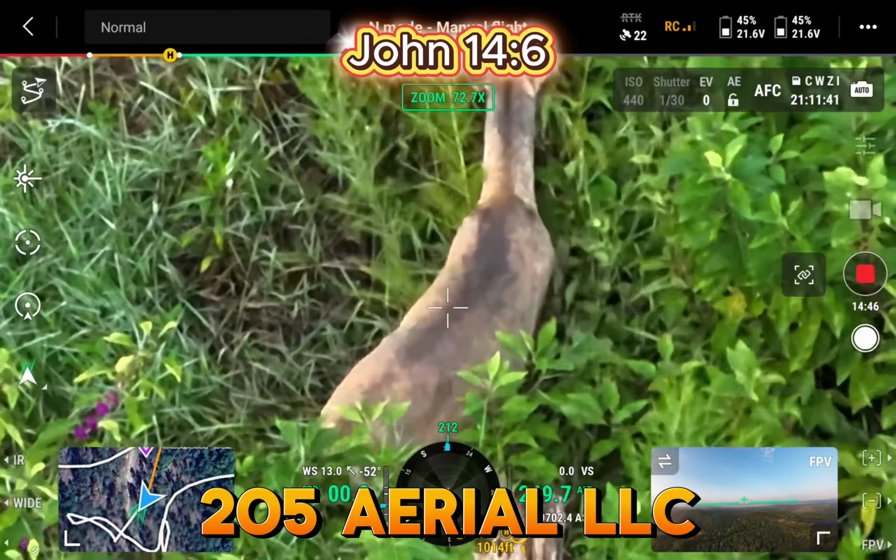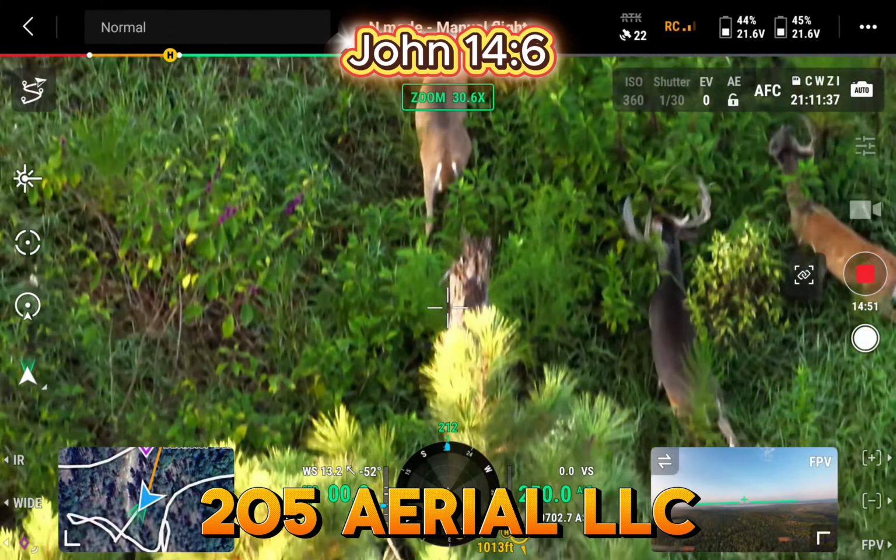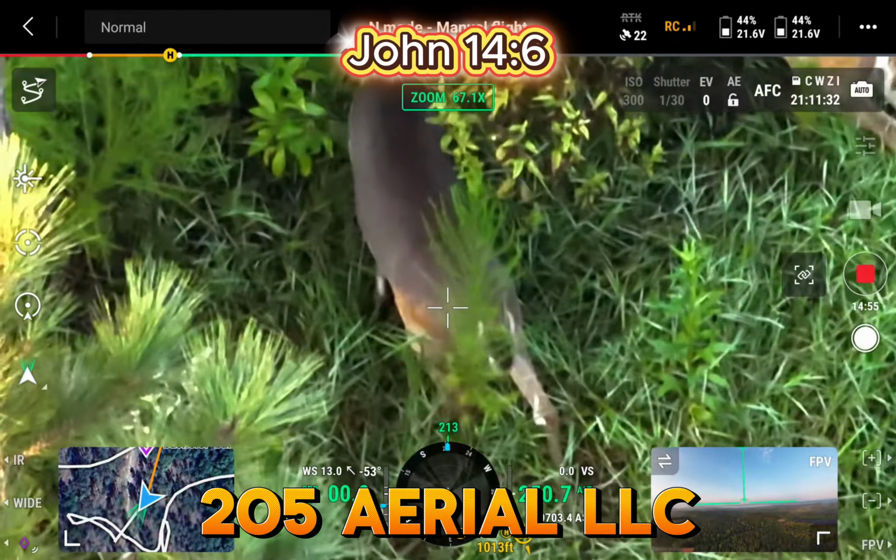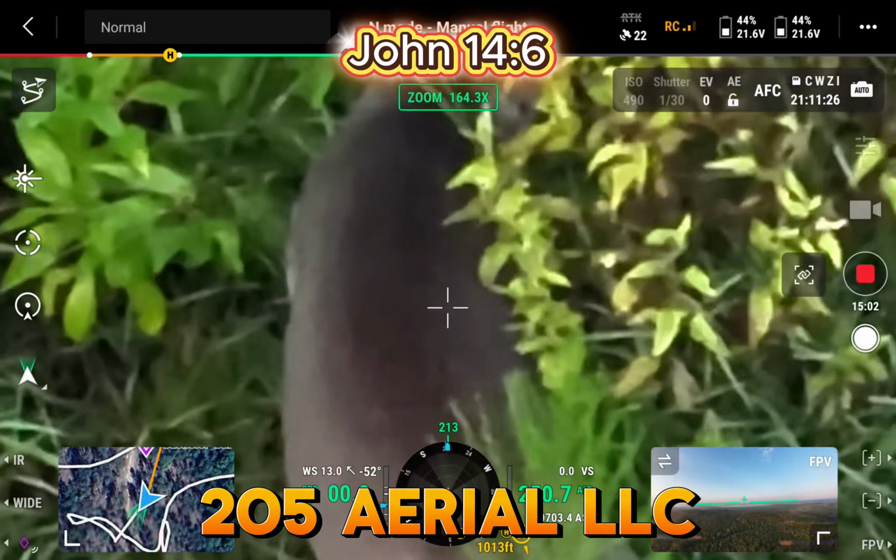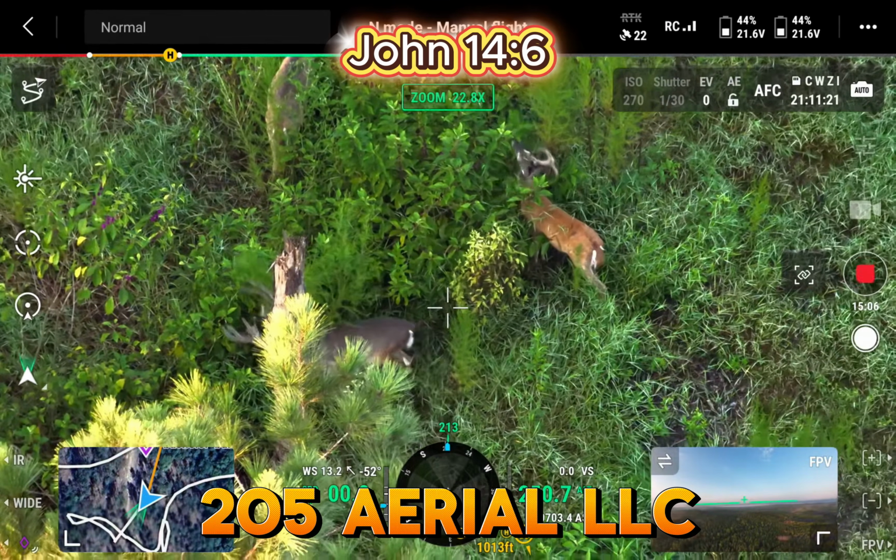That was little splotches, now it's getting bigger. And I'm assuming in the next few weeks he'll look more like that. He's still got a little brown right there on his hind quarter. That dark gray looks kind of like a winter coat on a deer. Pretty cool.